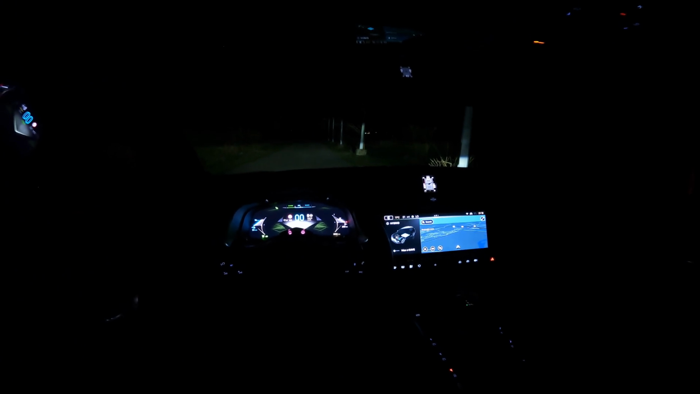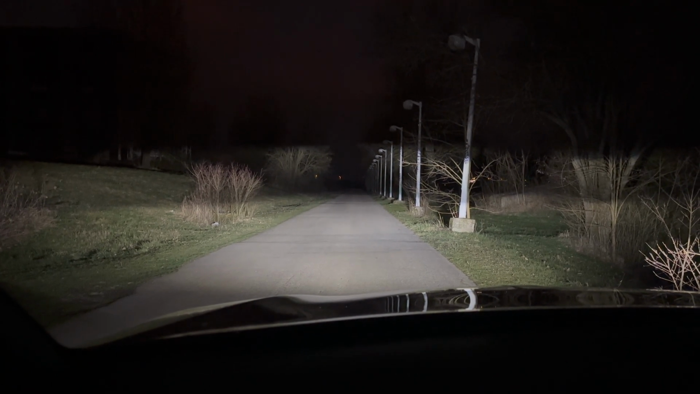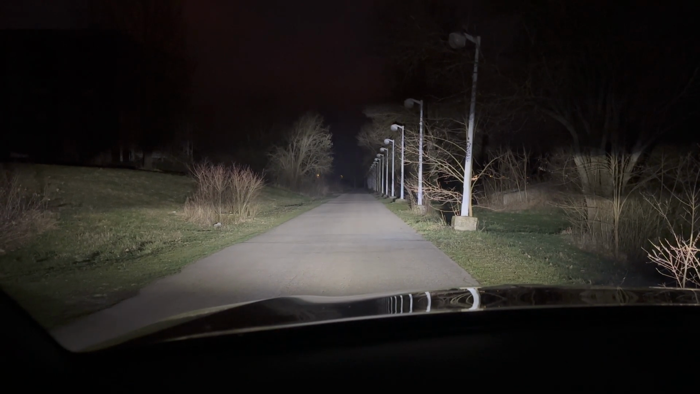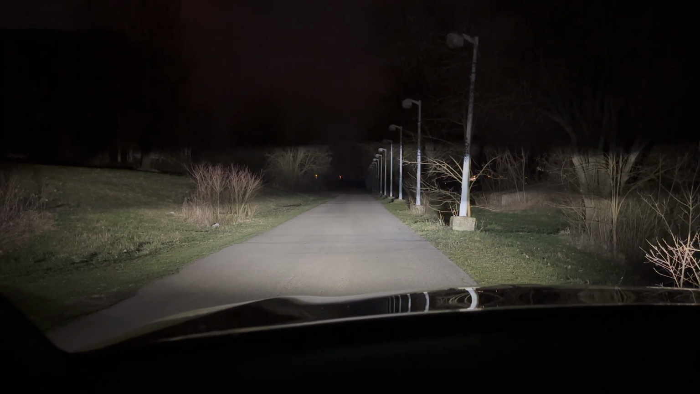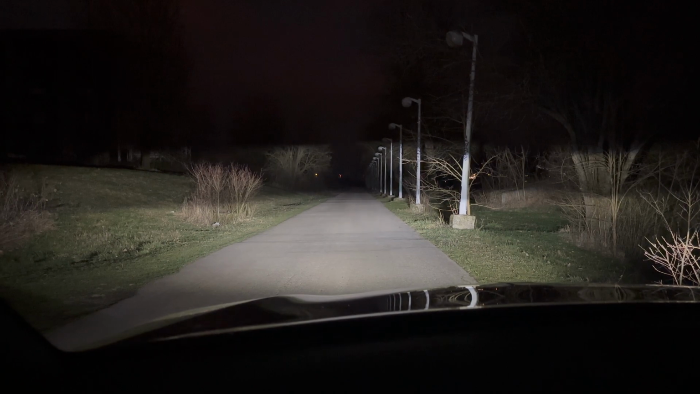This is GoPro 9. I'm gonna switch to the newest iPhone 14 Pro so you can see how this looks better in person. So this is how it looks in person, and long beam. It's flashing on camera, but it's not flashing in person.